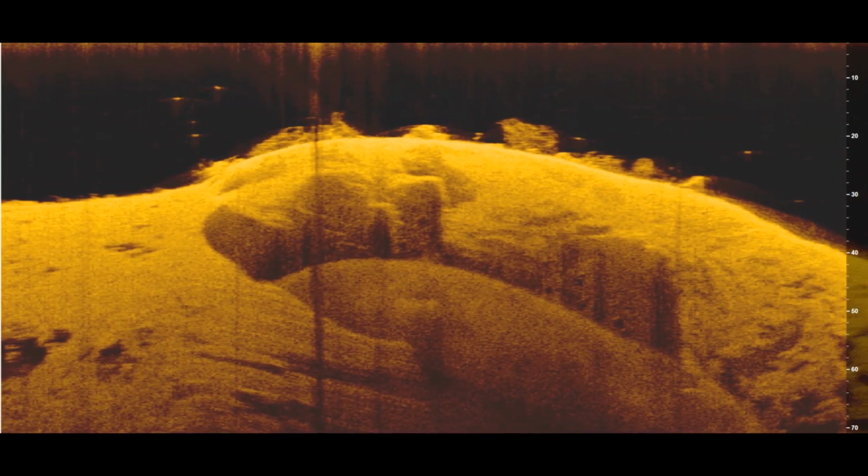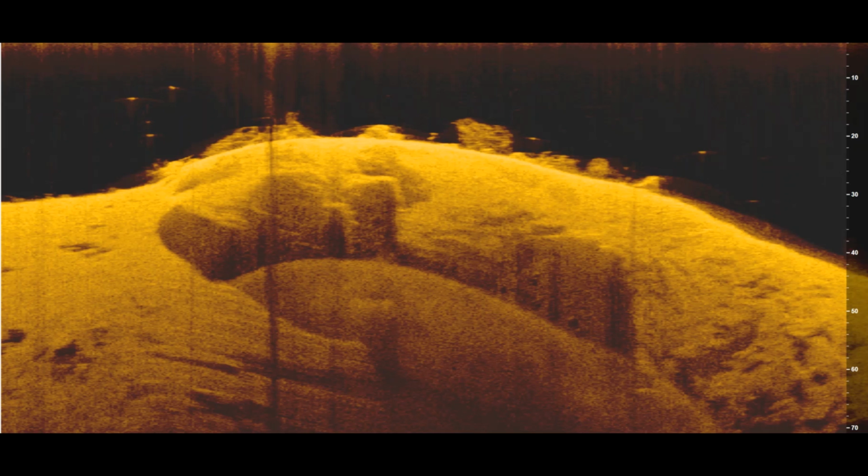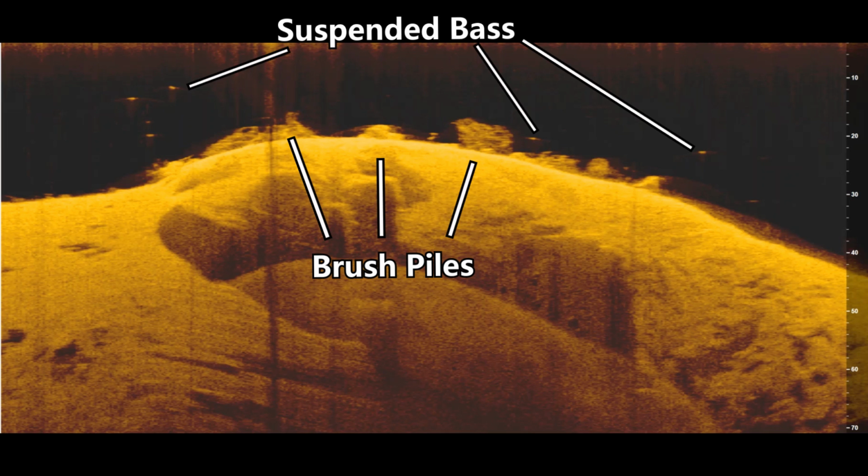And here's a picture from my down imaging of the spot where I caught that mean mouth. And as you can see, there's just a series of brush piles. They're sitting in 30 feet of water. And there are just a few dots in this image, but there were enough to make me stop and make a couple casts. And I only caught one fish off the spot.